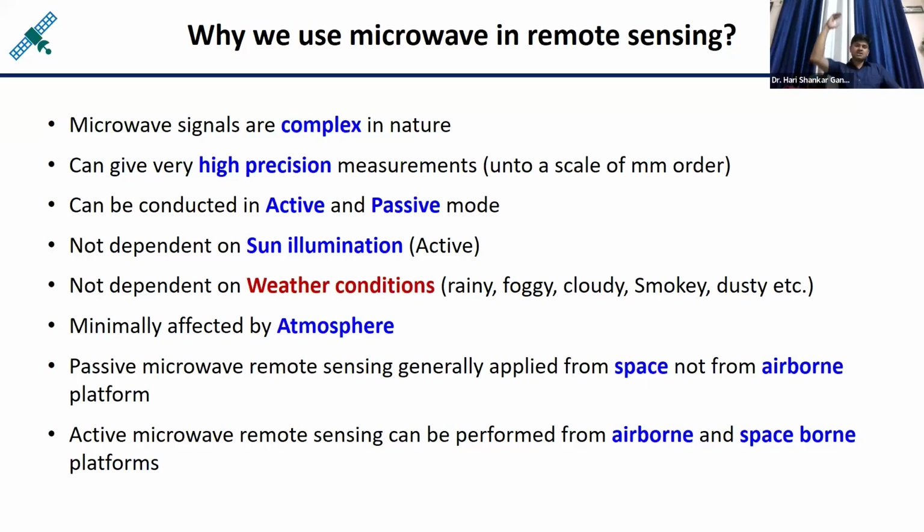But if the sensor is put in the space with the satellite, then the satellite can see the larger area over the surface. So from the larger area, sufficient intensity of the signals can reach to the sensor in microwave portion when the energy is coming from sun. So in that sense, this point is mentioned here. Passive microwave remote sensing generally applied from the space, not from the airborne platform.